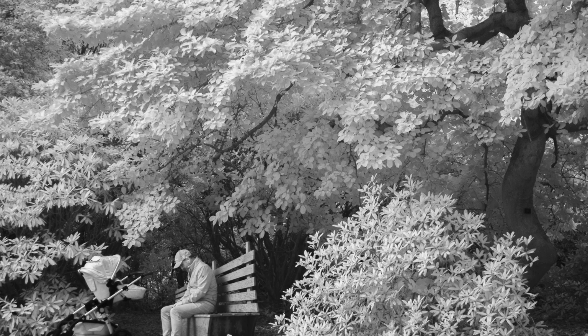I do really like this image of this person sitting on a bench under all these trees. The shot is dominated by the white of the foliage, but this figure is framed nicely against the darker patch, and that's what allows him to stand out in this image.